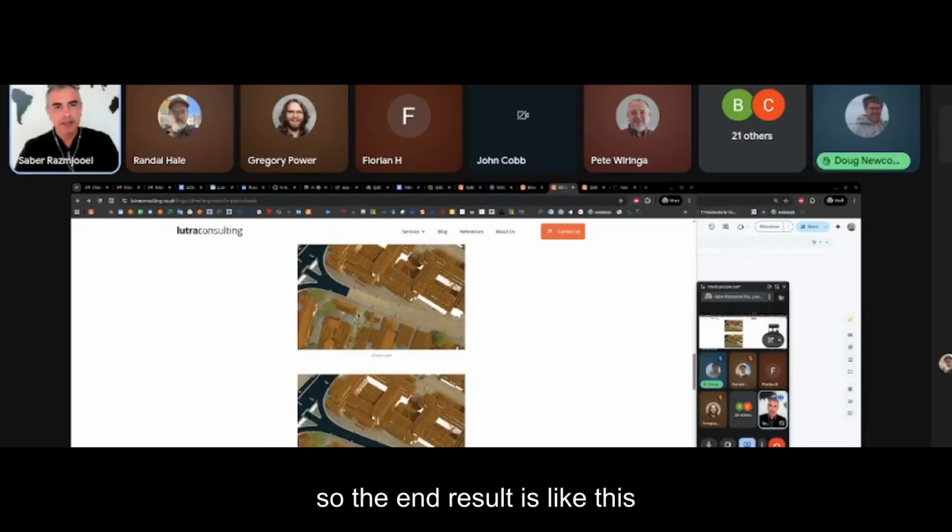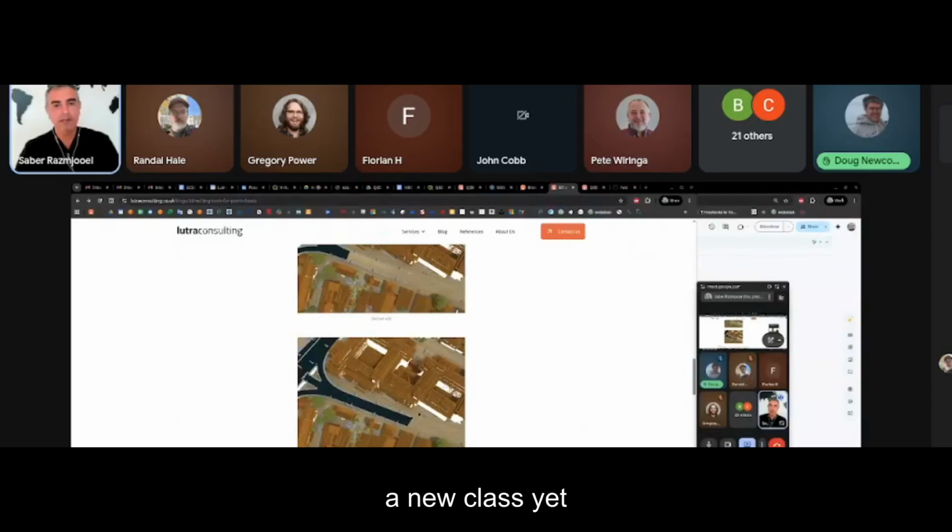So the end result is like this piece of road was missing viaduct, and you can see that by editing it, we have applied a new class here. Okay, I think that's all I had to talk about.